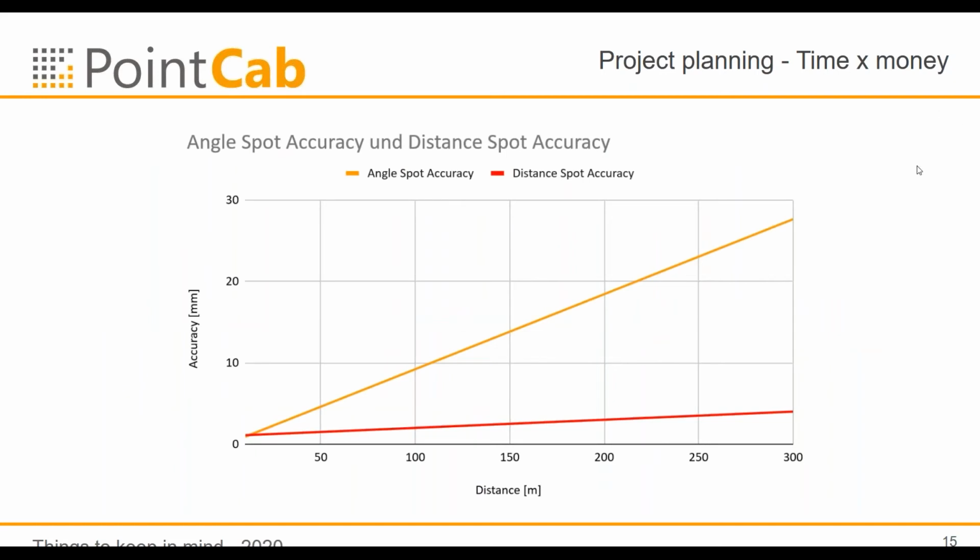In this overview here, we have the graphics of the accuracies separated into the angle of the scanner and the distance itself. You see that the distance accuracy is very small in comparison to the accuracy of the angle, because on huge distances the angle has a much more impact due to the nature of angles.